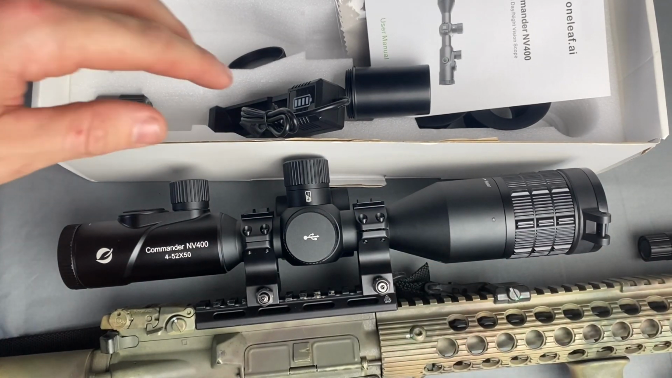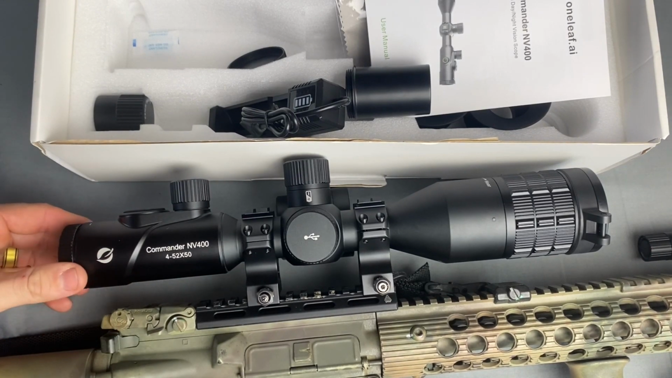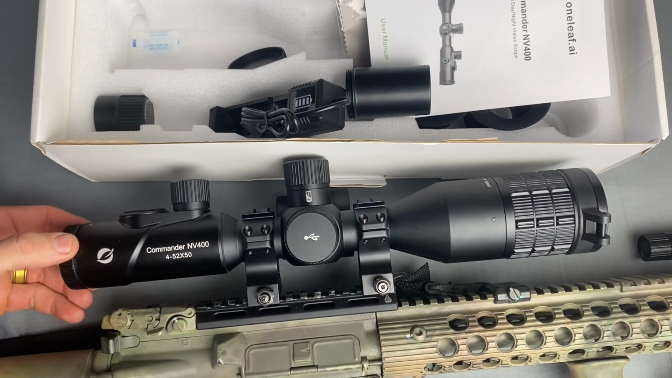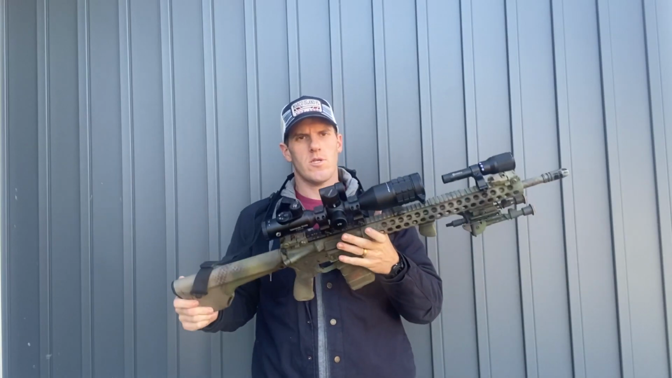All right, that's enough for this tabletop stuff. We're going to do the rest outside because, like I said, this thing is about too big for my little table here. So we're going to go over the rest of it outside so we can get a better look at it.